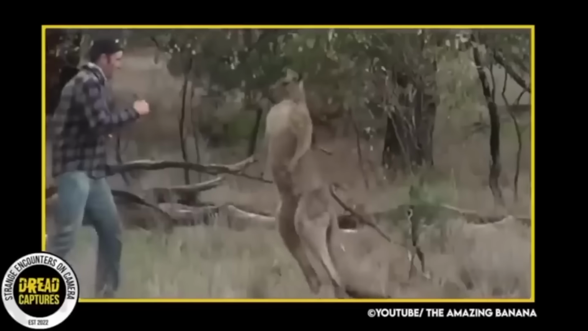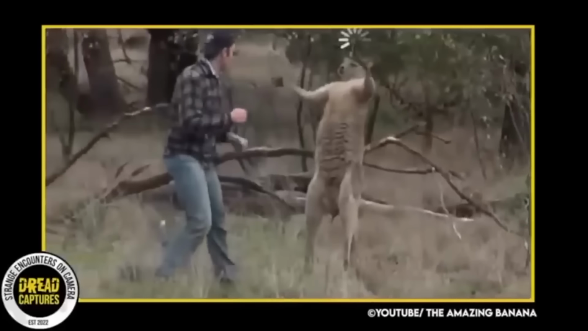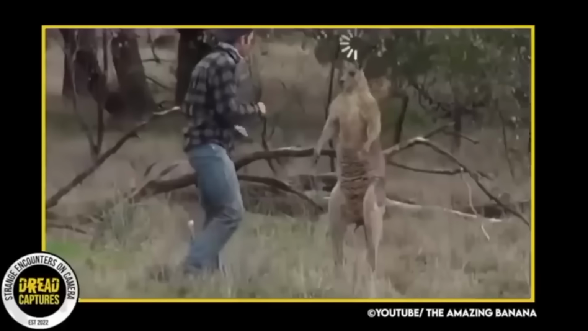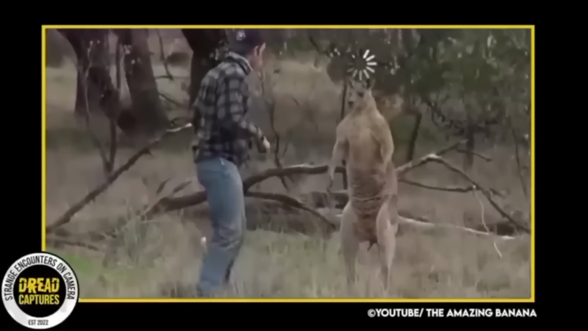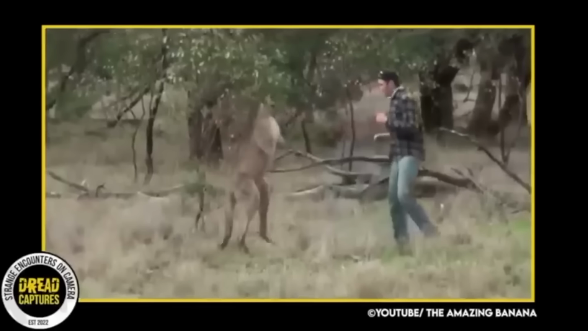Despite the potential danger, the hunter stands his ground and punches the kangaroo in the face, leaving the animal bewildered. I mean, the whole incident seems like a scene straight out of a movie. To this day, I cannot believe that this is real.